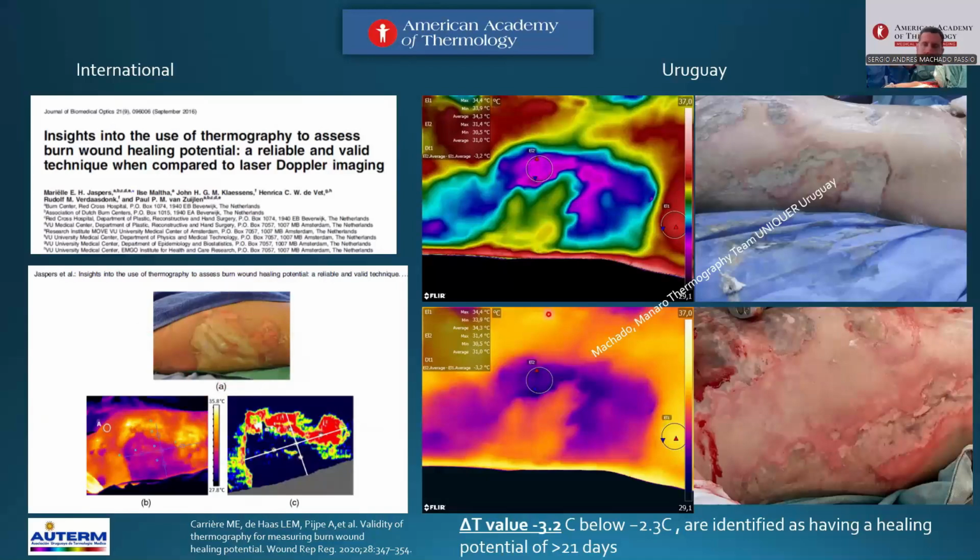But here, it's outside the room, investigating 2 days after the surgery. Laser Doppler imaging is FDA approved. We talked in the last minutes about the problem: the time to analyze this big area because it's point-to-point analyzing and too much time.